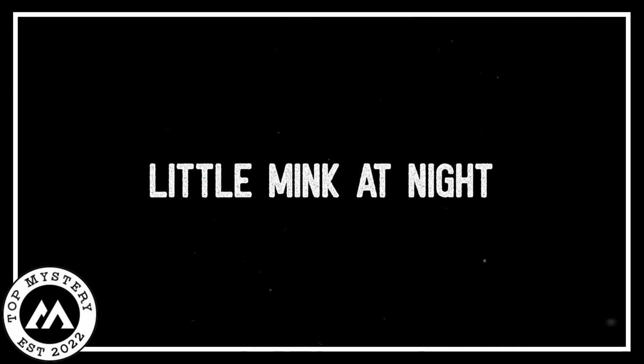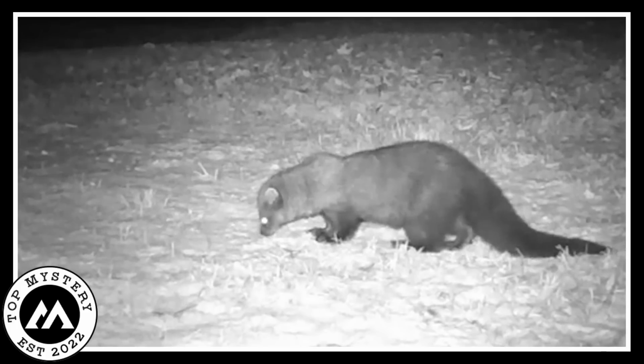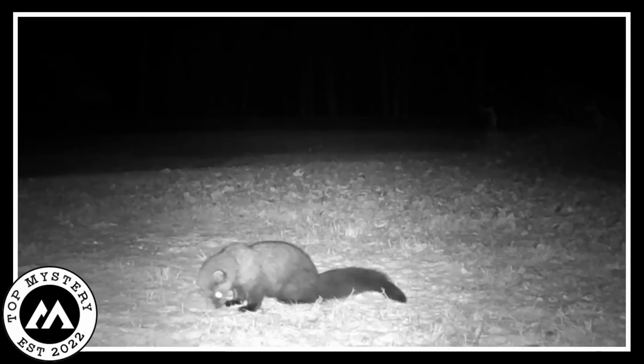Little mink at night. One night, a cute mink with shiny fur went on a secret mission in the big farms. The mink was really curious and its eyes sparkled in the dark as it roamed around the fields. Someone had put a watchful camera there, and it silently recorded all the cool things happening at night.